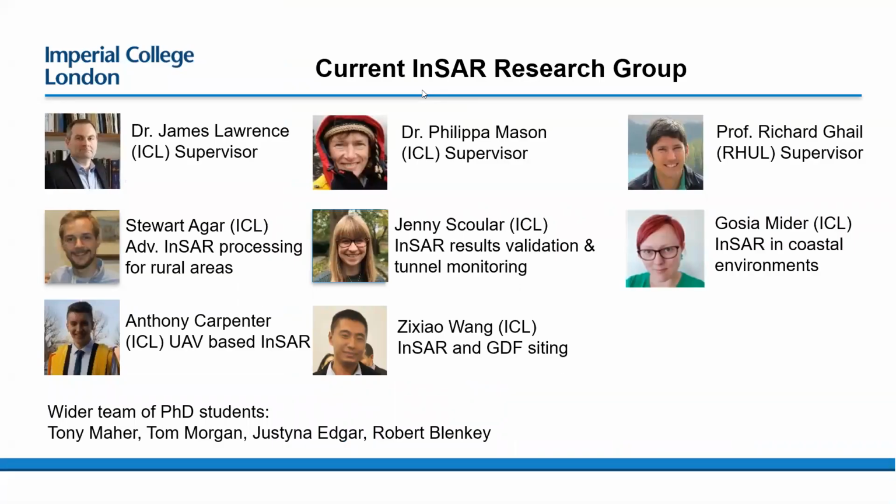I'd just like to introduce the team first. So our supervisors are Dr. James Lawrence and Dr. Philip Mason, based at Imperial College. And we're also supervised by Professor Richard Gale, who's now at Royal Holloway University. So I focus on improving InSAR for rural areas. I'm also going to be presenting work from Jenny Schooler, who's just handed in her thesis, and she's focused specifically on the Thames Tideway Tunnel in London, but more broadly on validating InSAR results using things like corner reflectors, which I'll introduce at one point later.